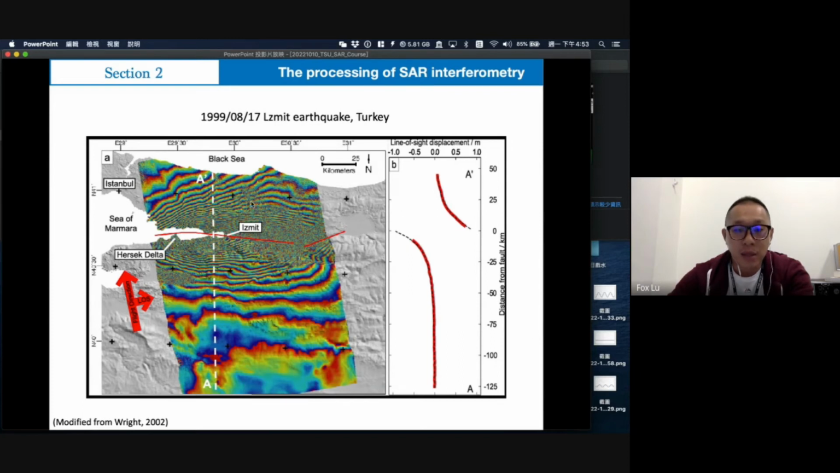This path tells you the signal is moving away from the satellite, and here the fringe increase means moving toward the satellite. So we know this part of the surface is moving away from the satellite, and here is moving toward the satellite.